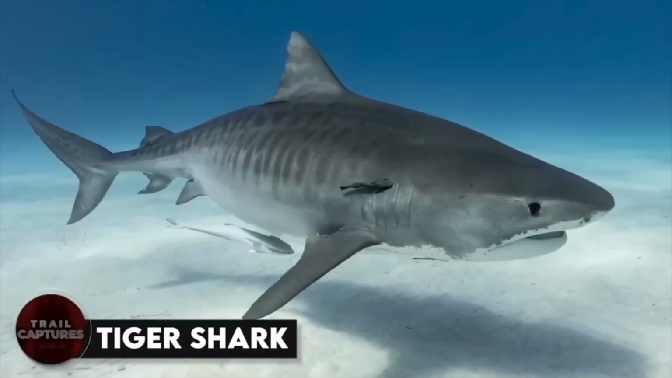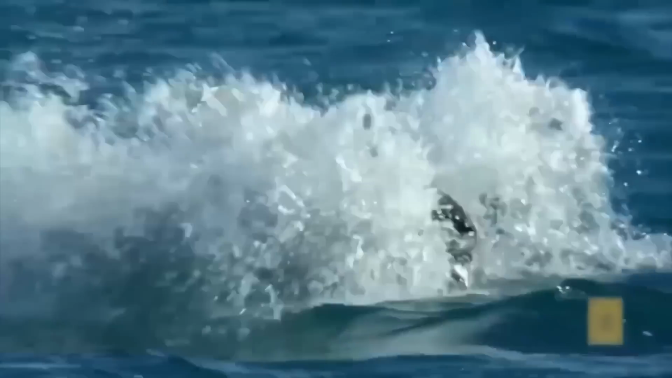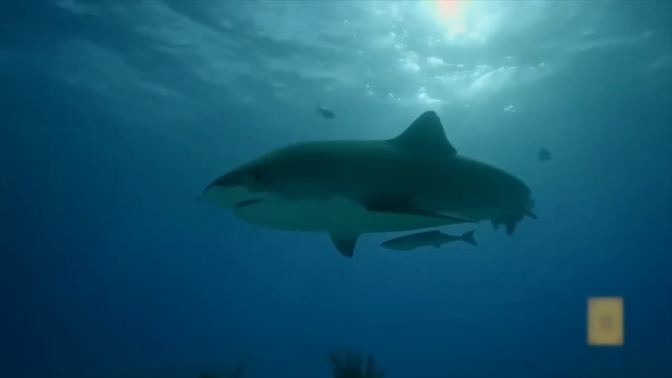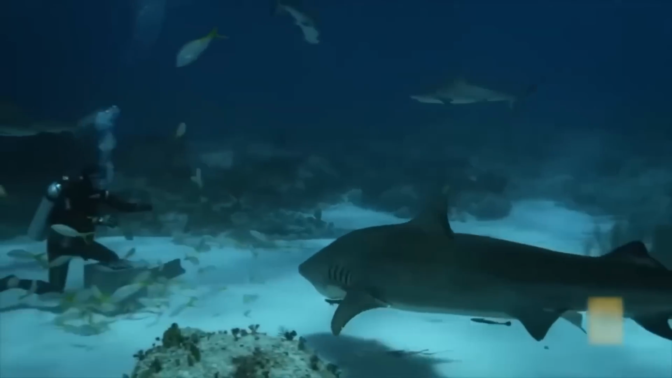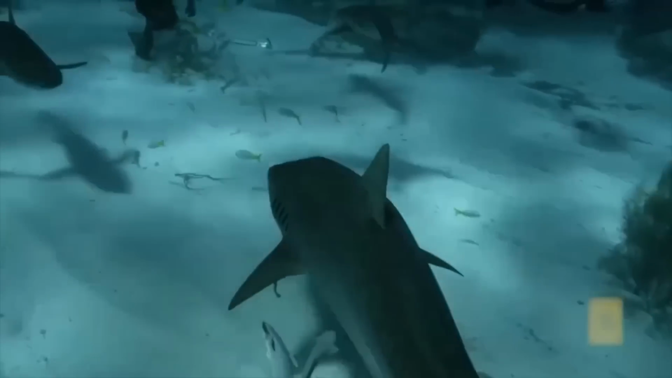Tiger shark. Check out the tiger shark, a big bad predator of the ocean. These bad boys have been known to attack humans and are one of the most dangerous sharks out there. With their razor-sharp teeth and incredible hunting abilities, they're a force to be reckoned with. If you see one in the water, it's best to give them plenty of space and let them do their thing.